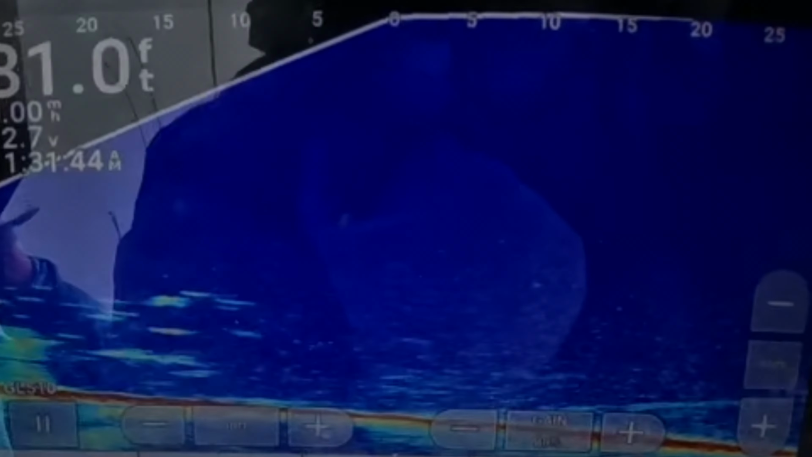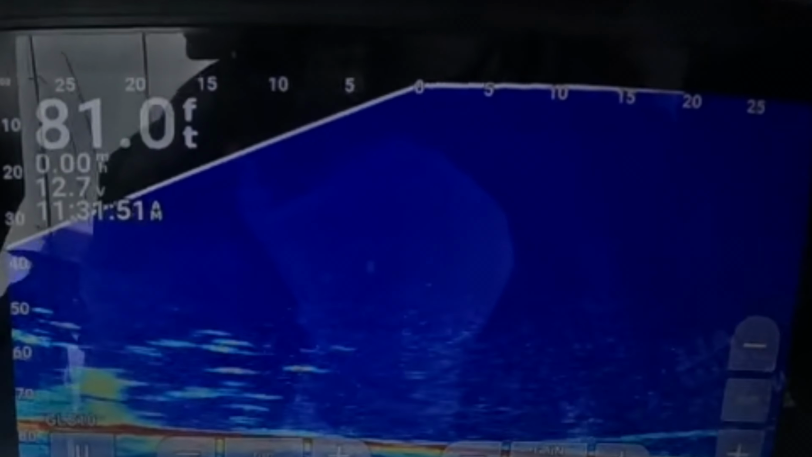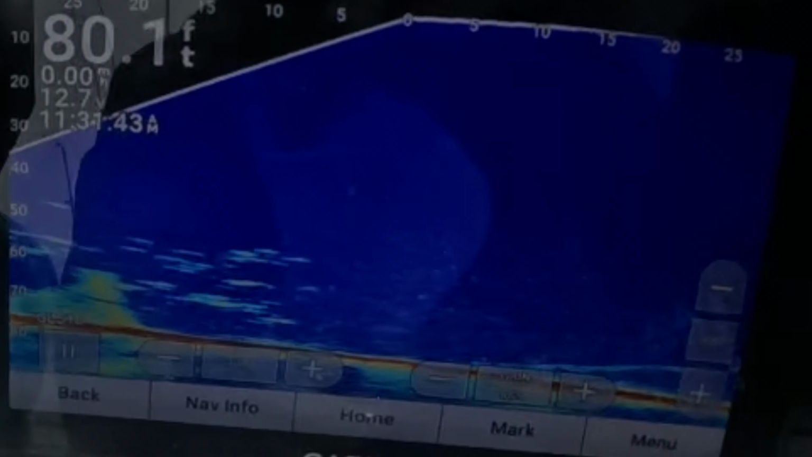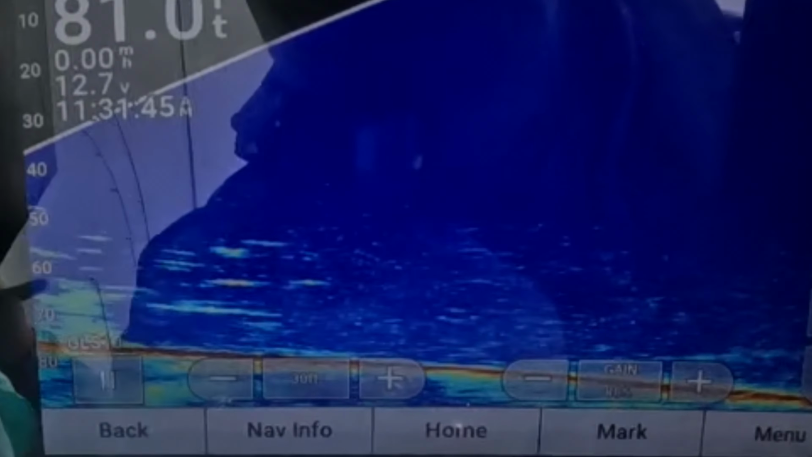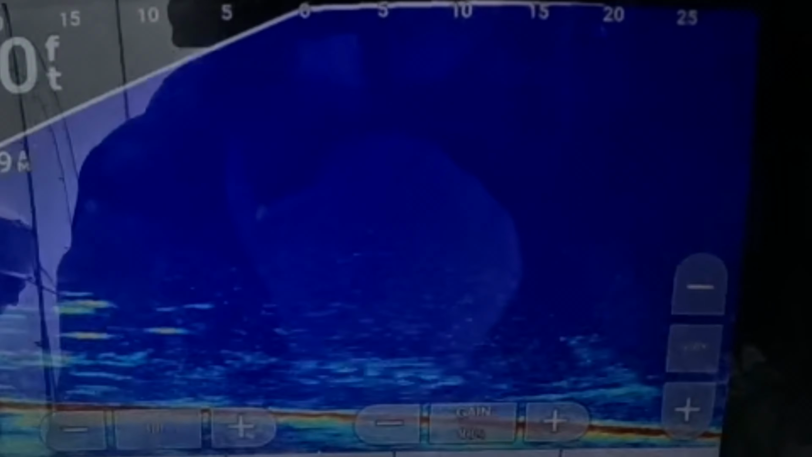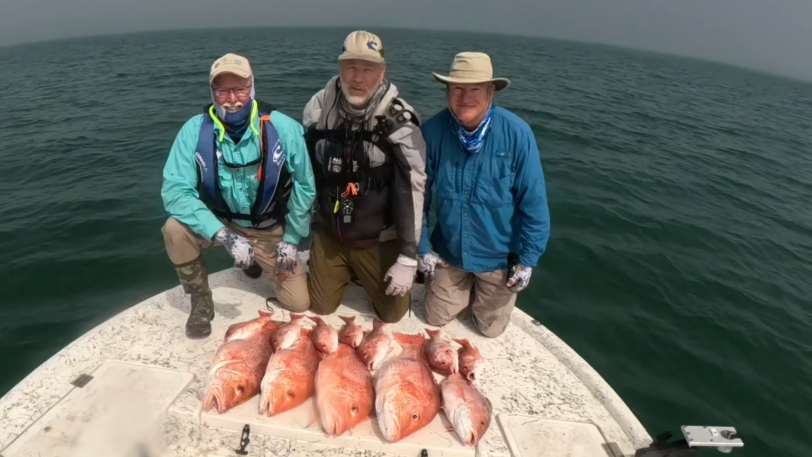We were in 80 foot of water and the wreck came up about 20 foot up off the bottom. Fish were swimming all around it, but then I noticed something different. Larger marks appeared at about 50 foot, moving in and out of the screen. That's when I knew exactly where to drop my big live mullet. And that's how we landed some solid big snapper.